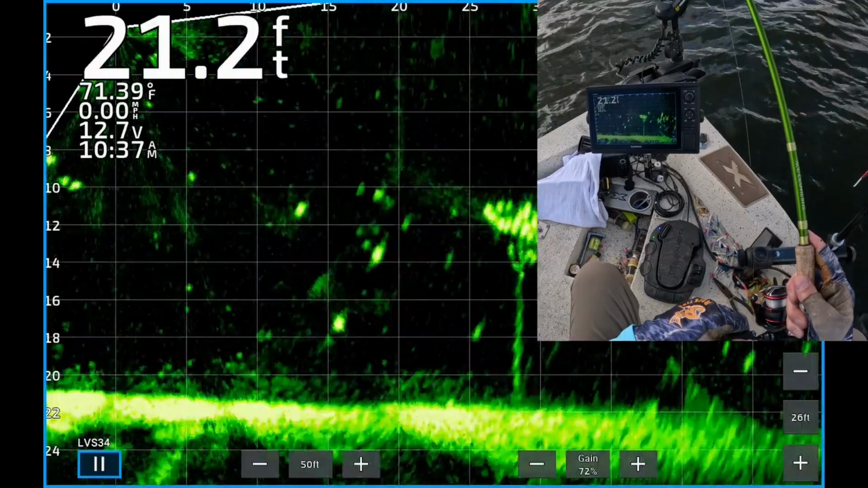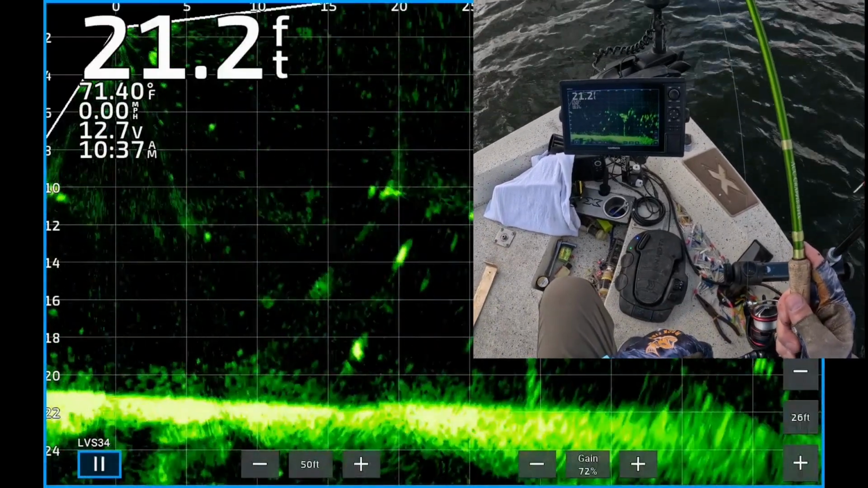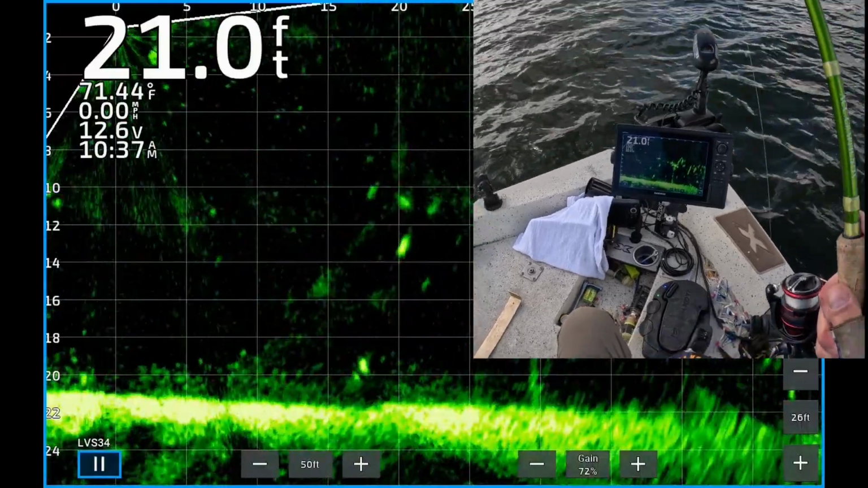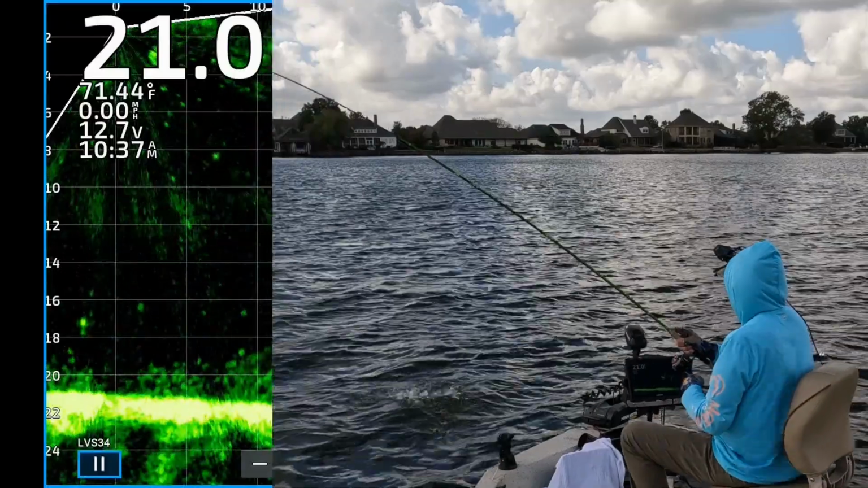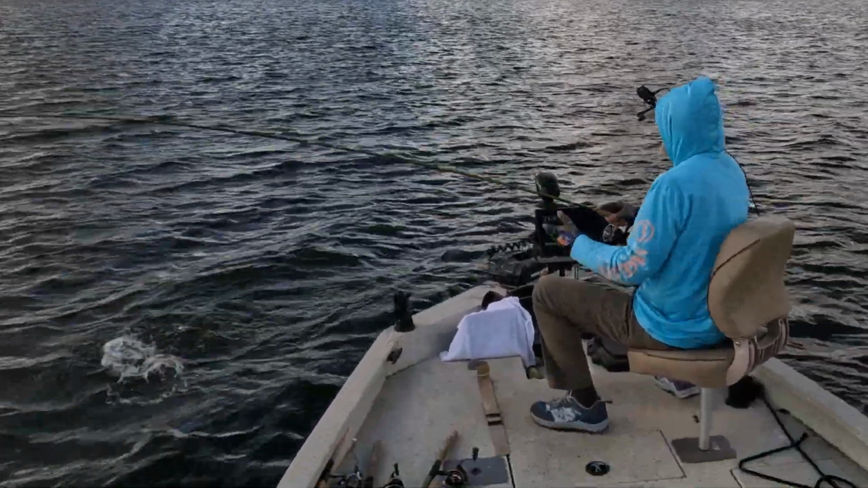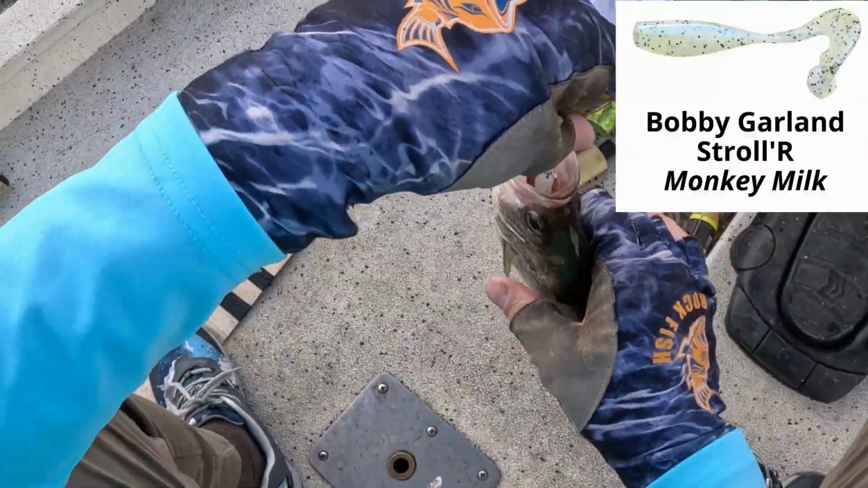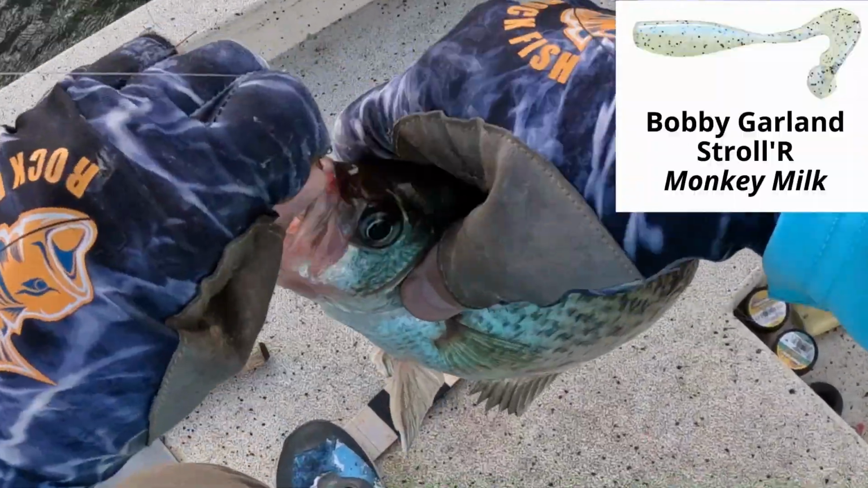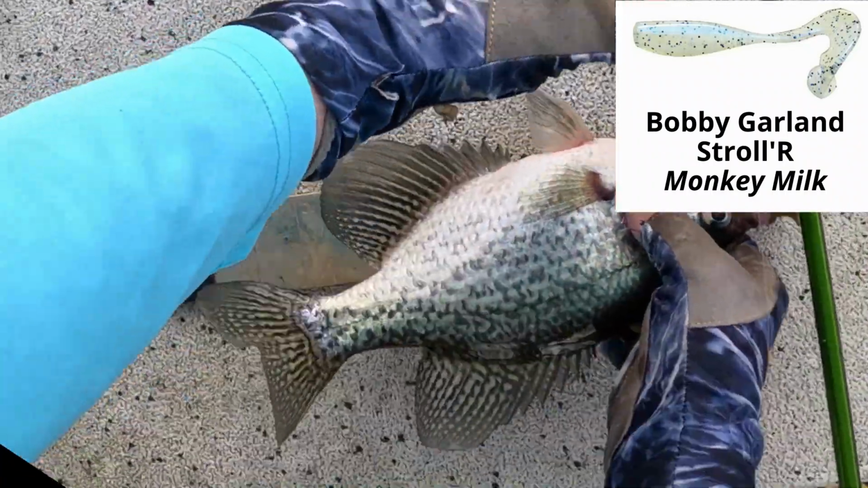It's coming over one right there. He wasn't interested. Now we're coming up on that target fish that was in the circle, and boom, he just ate it. You couldn't really see it, but he is on the way to the boat. Got that on the Bobby Garland stroller in the monkey milk color. It's kind of a grub with a little paddle tail on the end of it.